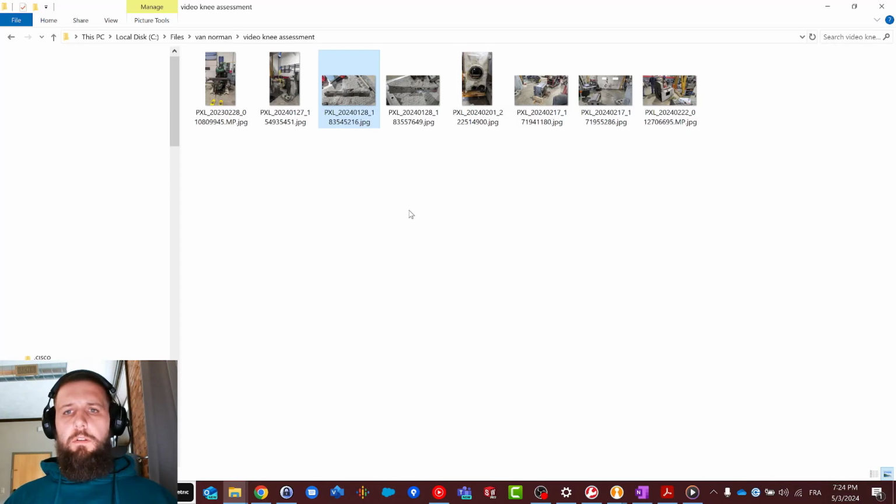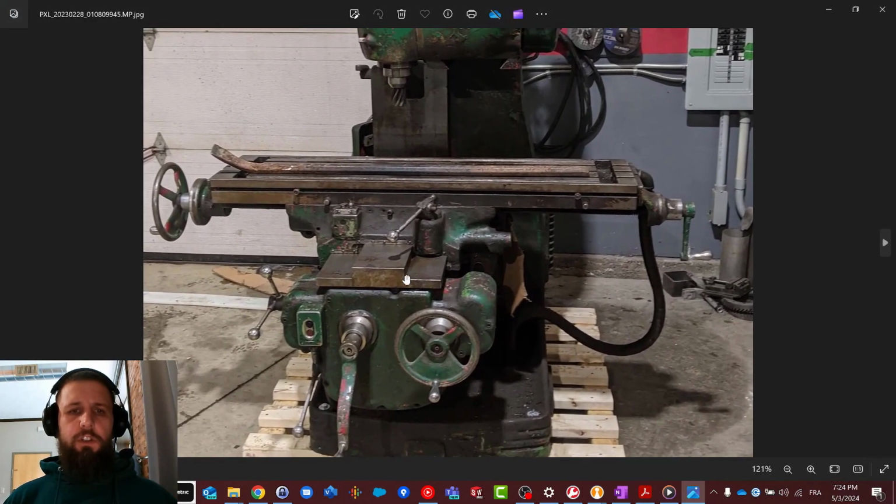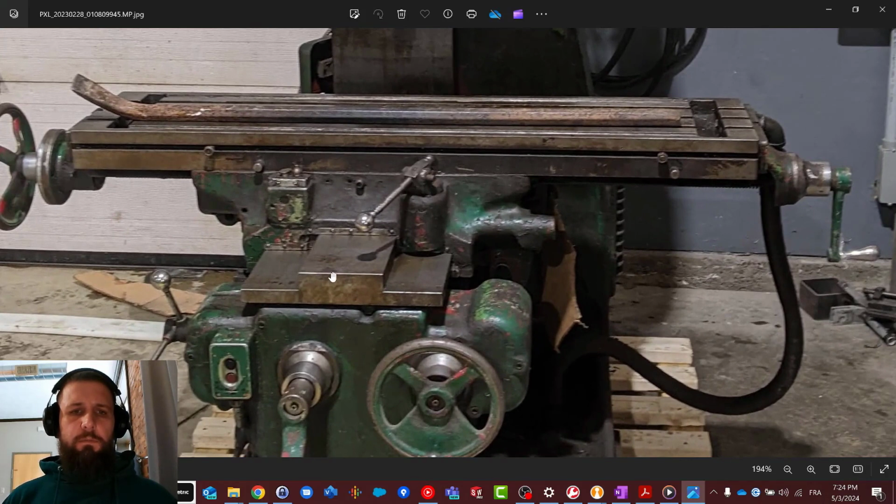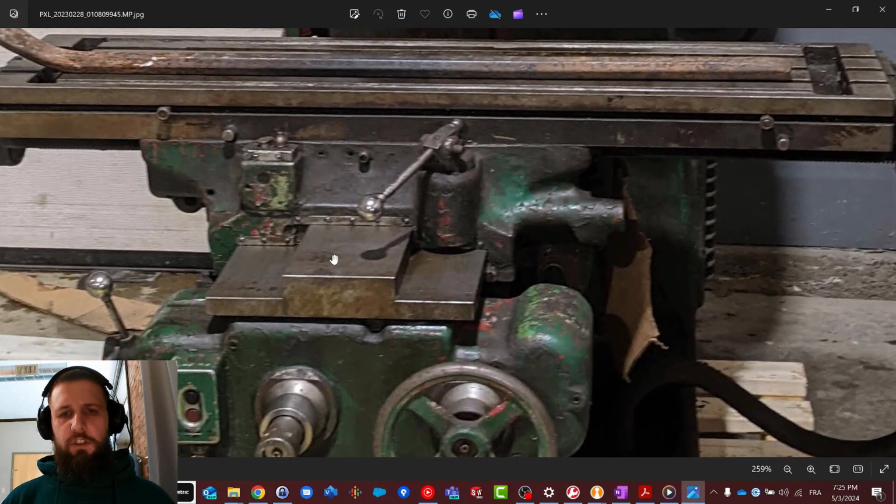Now, the top of the knee is actually a standard box way configuration, as you can see from this picture here. I'm sorry, this is an older picture, but this is the only one I had that showed how the gibs are arranged. So on this side here, we have a gib for the saddle, and there's actually a second gib here. It's kind of hard to see, but there's a gib that pinches this surface from underneath.